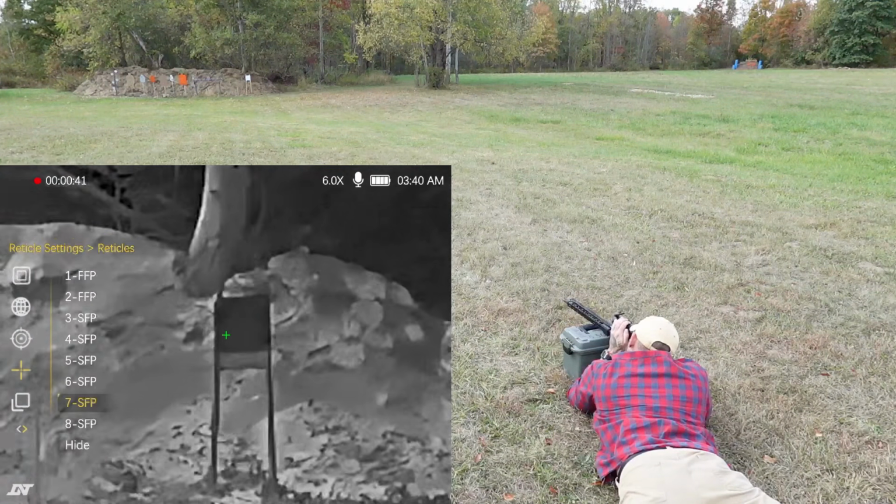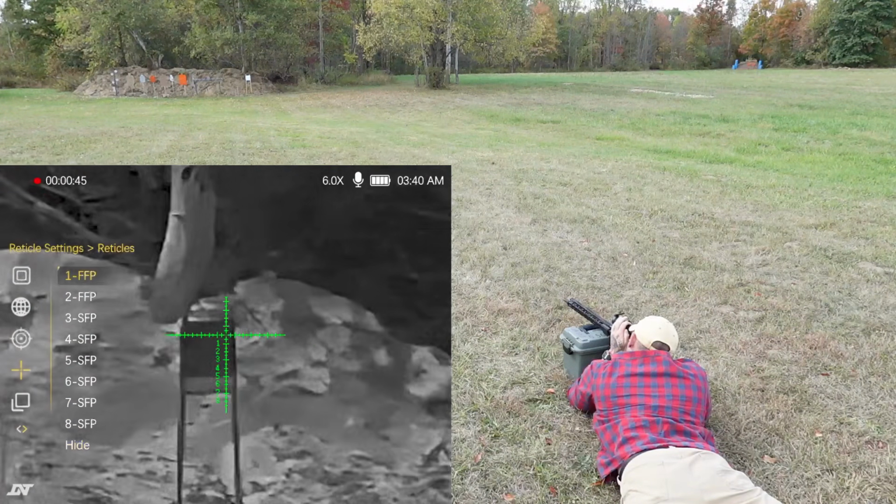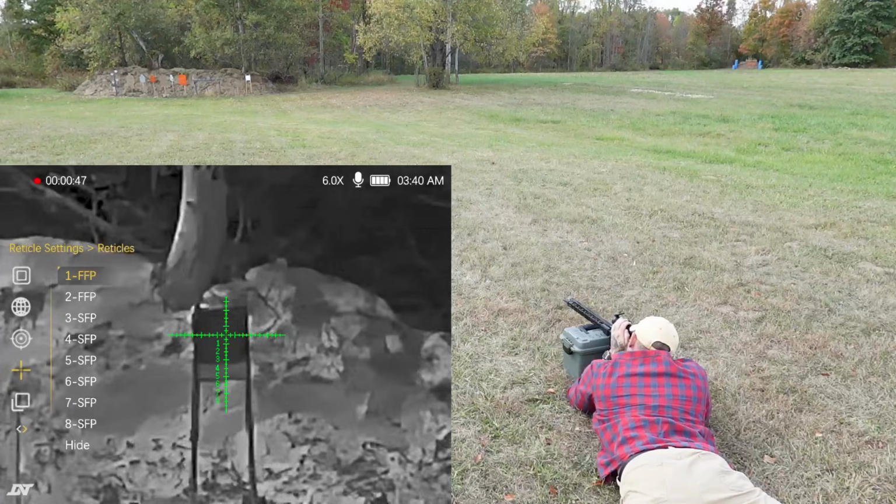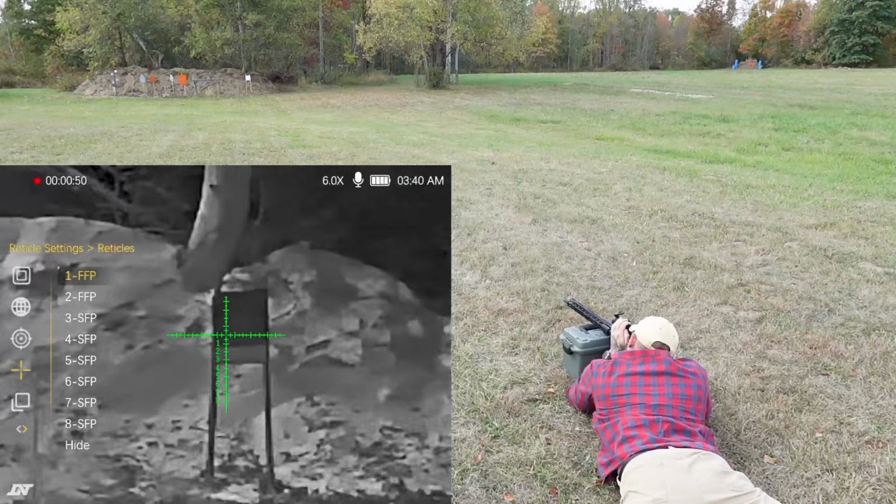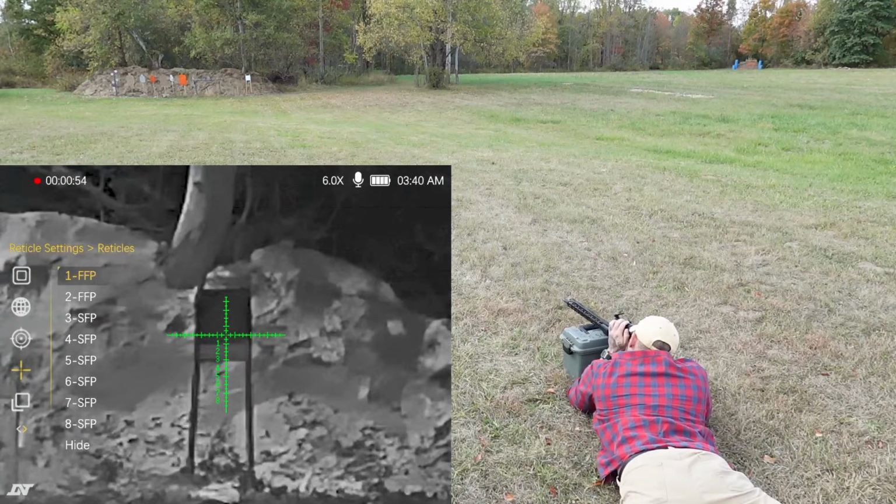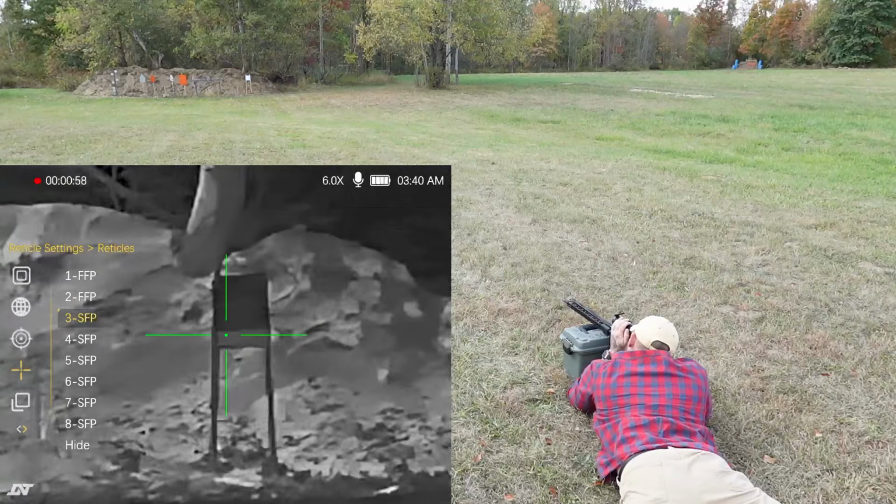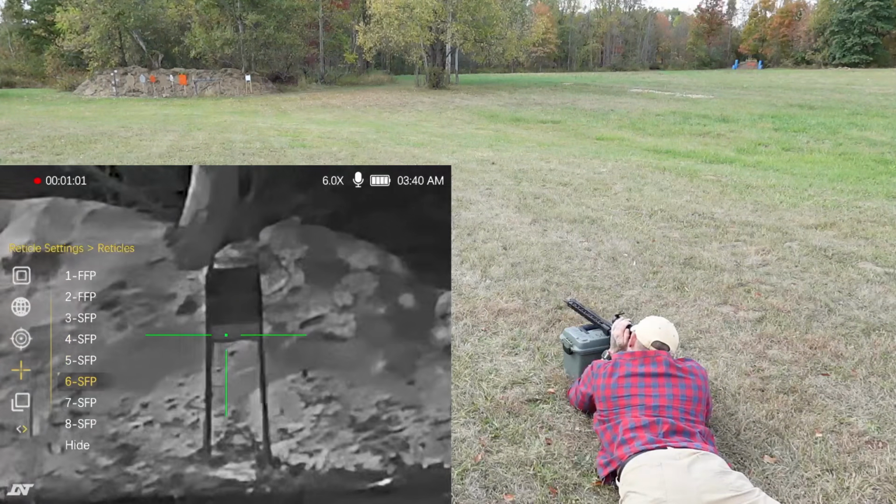We'll go straight to reticles. Now it has 8 different reticles and a hide feature for a clip-on. The first one is the first focal point, which is in mils. So meaning if you select this, the farther you zoom in, the values change. That's in mils. You go one more down, that's the second. That's in MOA. And the rest of them don't change at all.